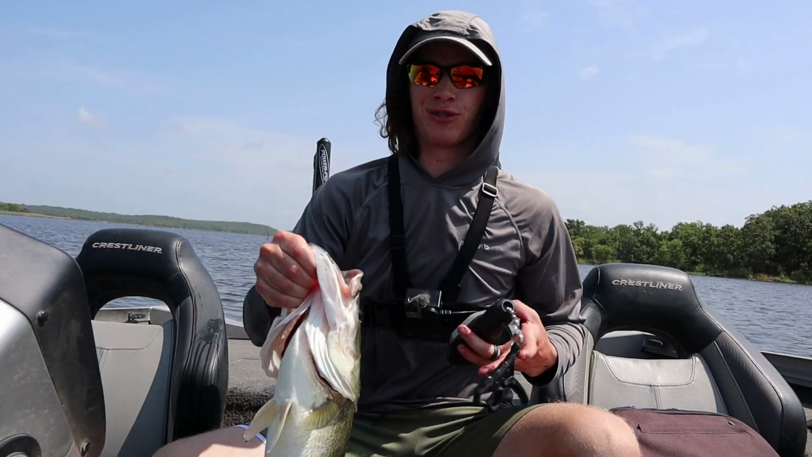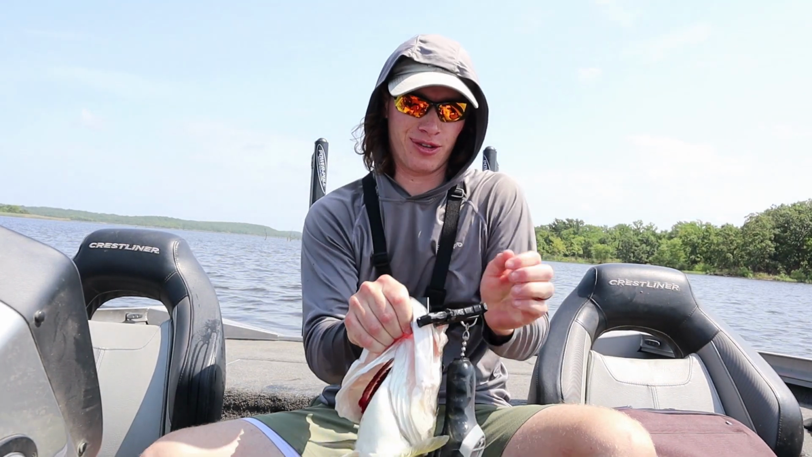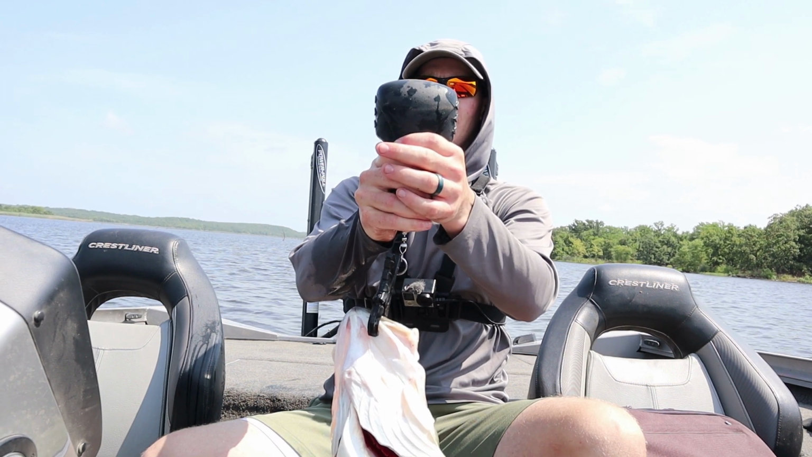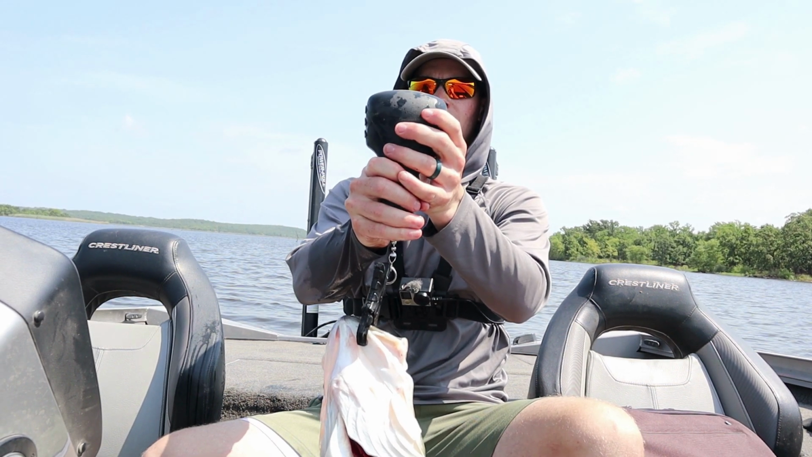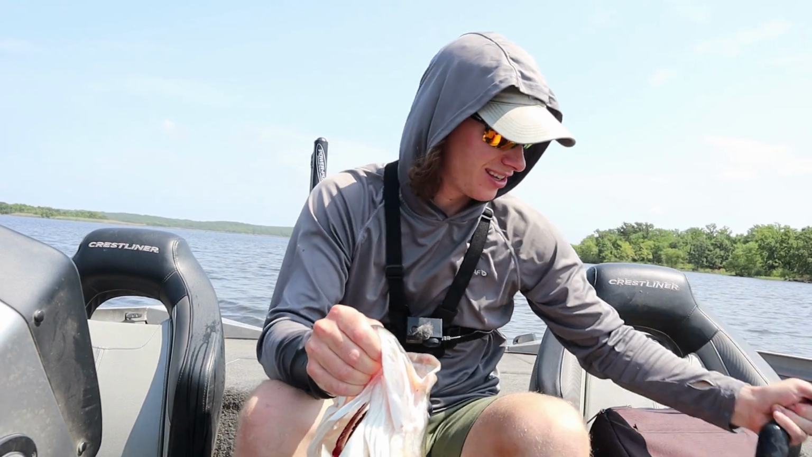It's two fish. Let's get a weight on that fish real quick before I get it back, just so we can total up. Now I kind of wish I would have weighed the first fish of the day, but that's okay. Not heavy. That fish is 551. Another good one.